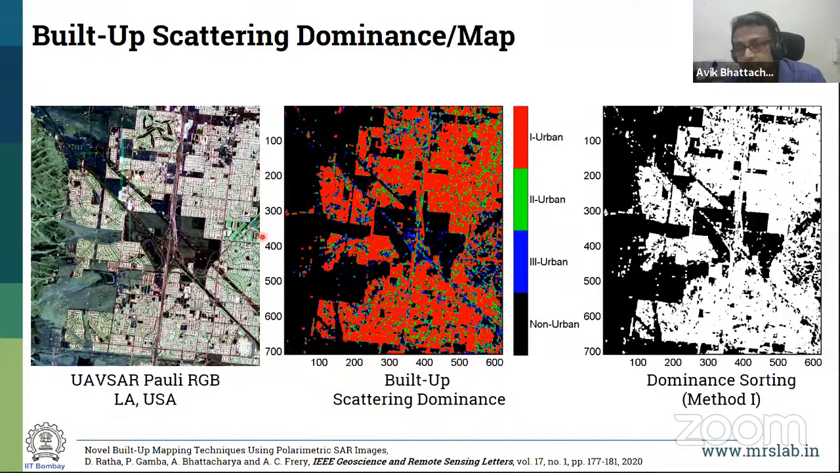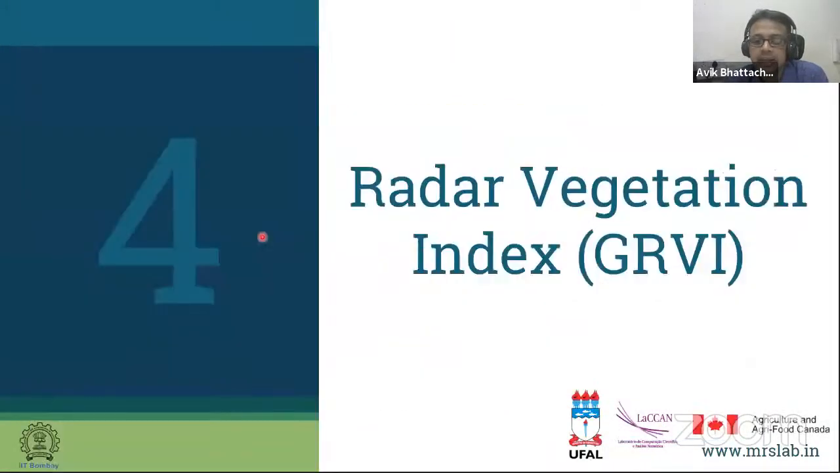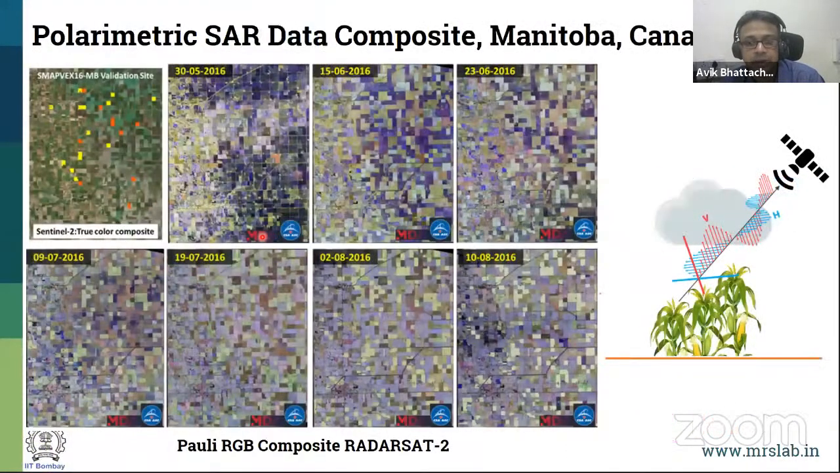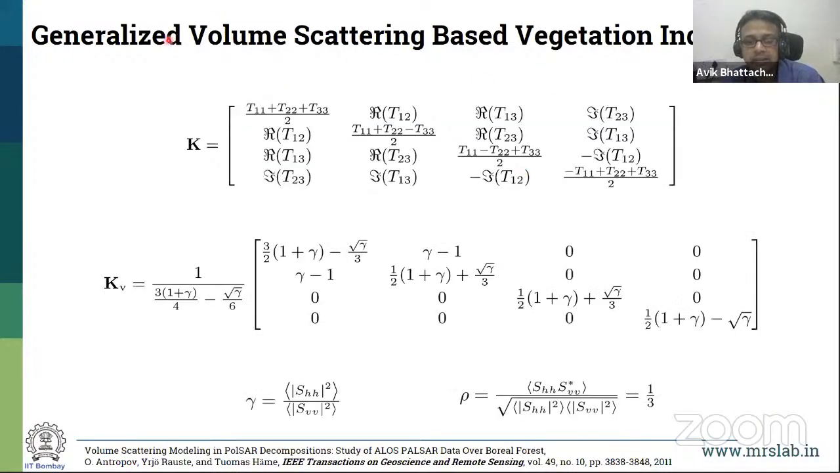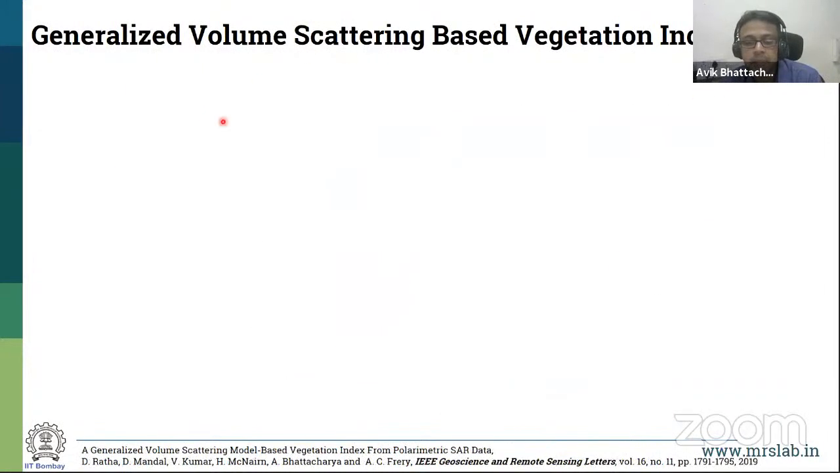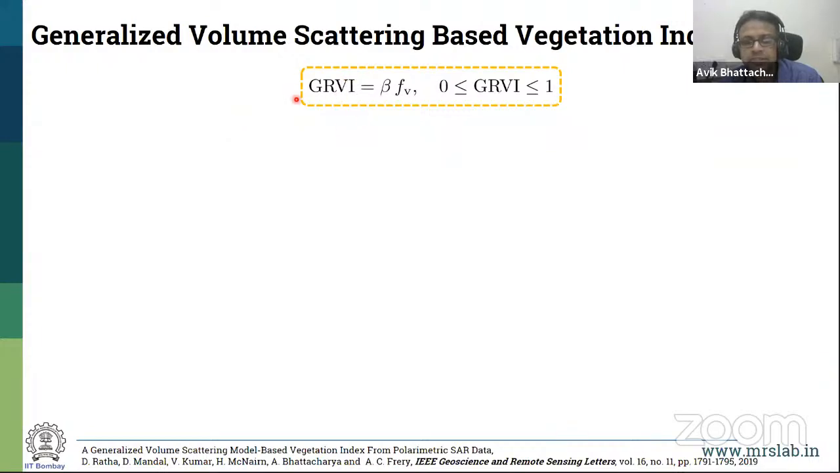I go to a different application, which is very, very important for us, the radar vegetation index. There have been some indices in the literature called the radar vegetation index, and it has been used a lot, but we tried to look into different ways. Of course, I'll go quickly to what is called the generalized radar vegetation index. The idea is again simple: we construct a Kennaugh matrix, which is the measurement. But from there, we find something called the generalized radar vegetation index, which gives information